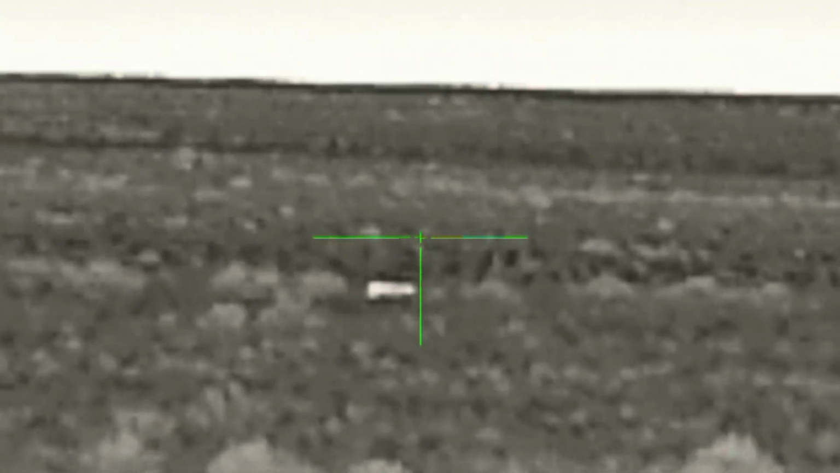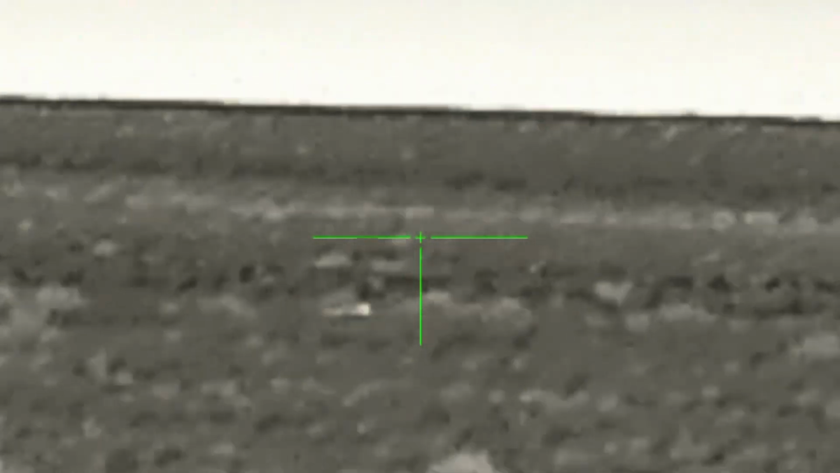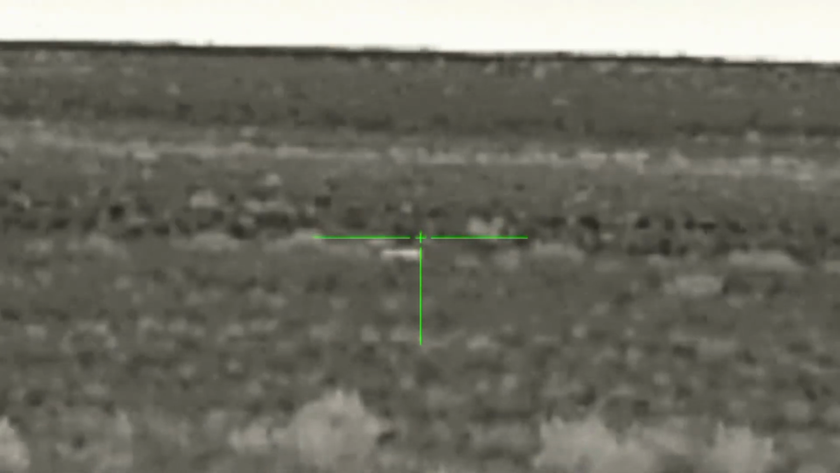We had a lot of stands where coyotes were in the distance. Most of them seemed to be traveling. None would come within more than maybe 400 or 500 yards. And it seemed like that's how most of the night was going to be.